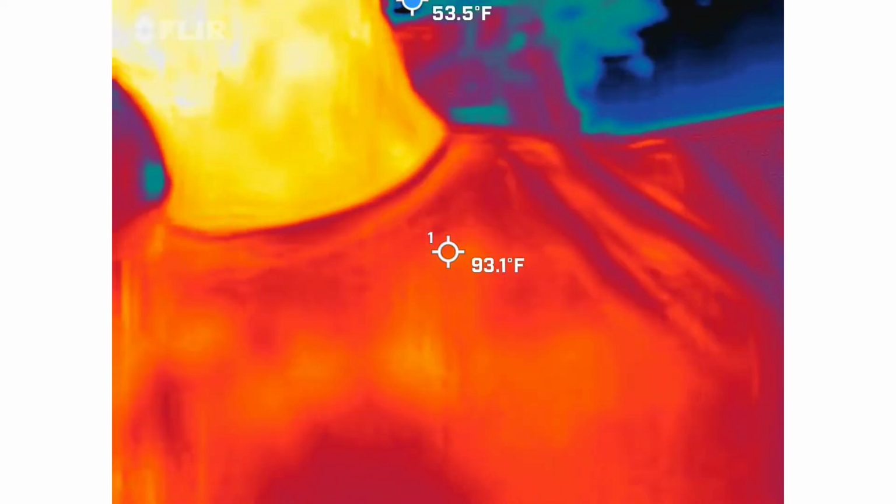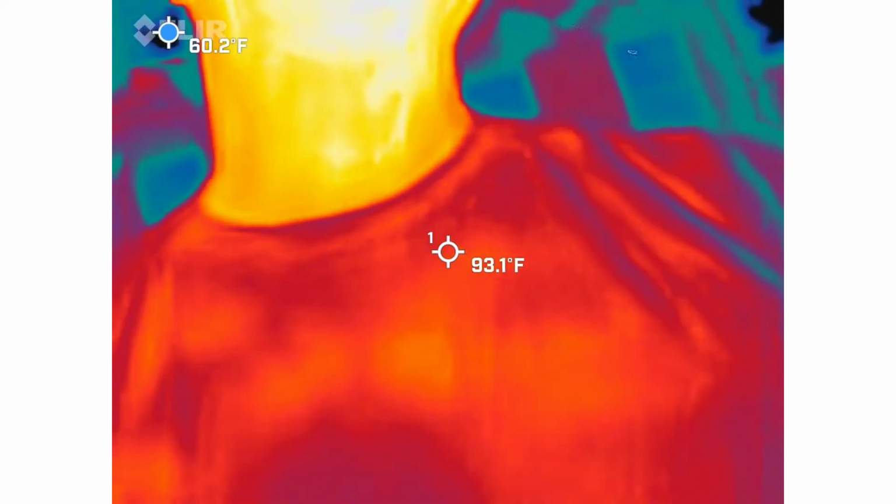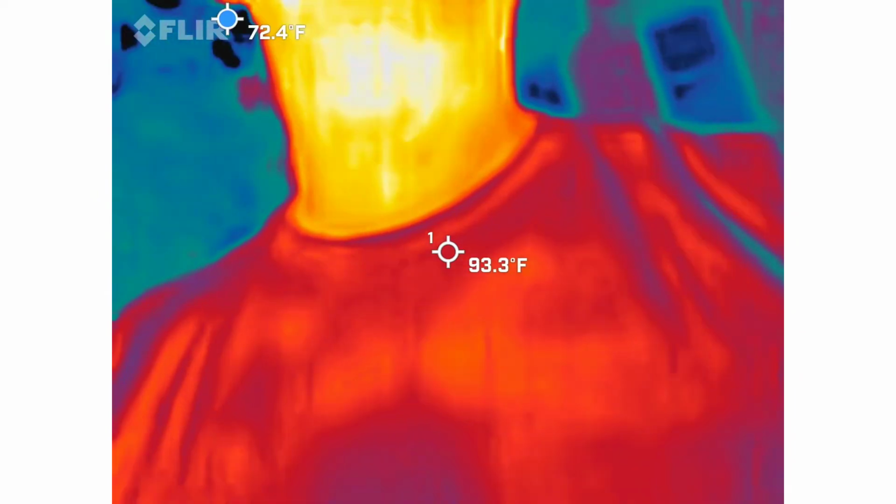This is a FLIR. This is what firemen use to actually help save people. Like, this is the real deal here. Like, this isn't some phone app, just so you know.